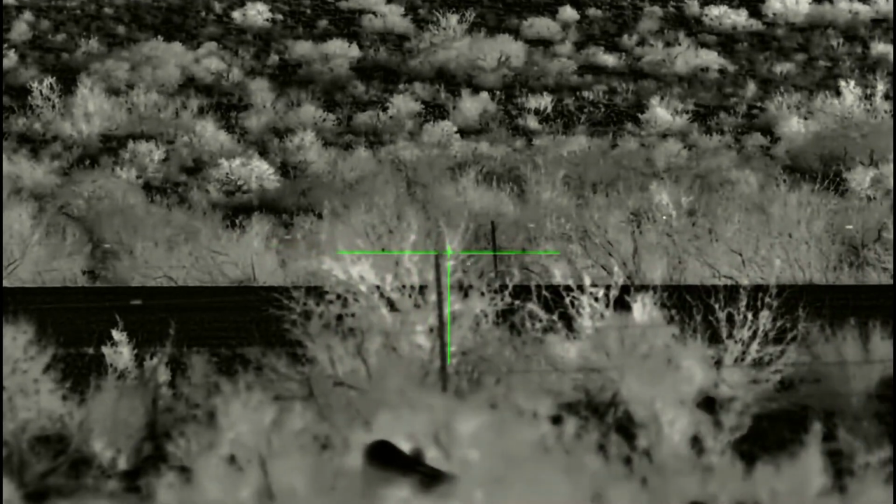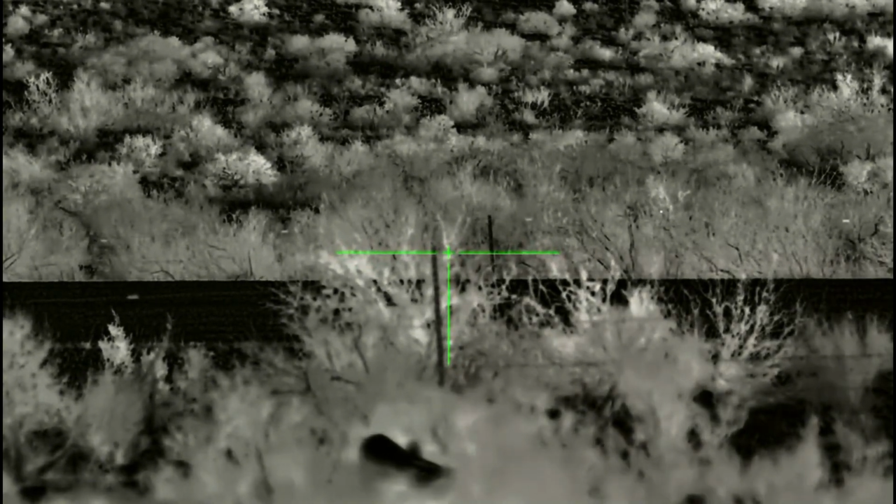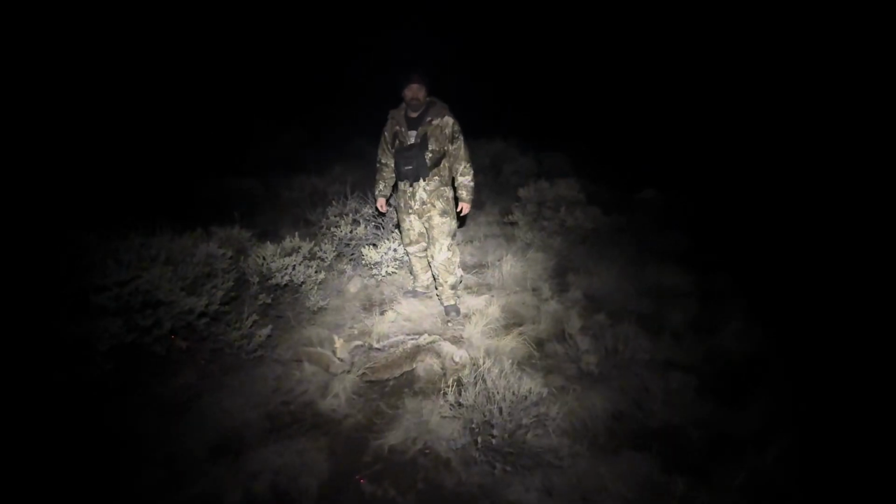Oh, no, I see him still. Hold on, okay. He's behind the brush, so I keep hitting the brush, but I can see him walking around back there. Okay, hey, we finally have one down.